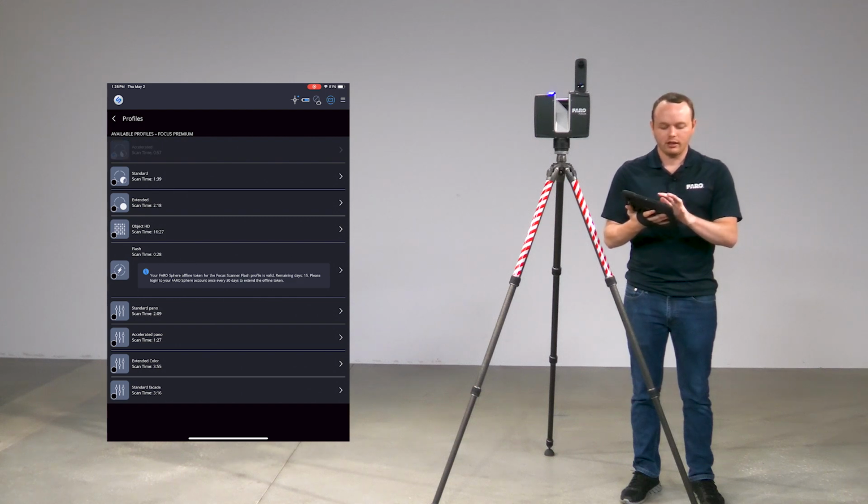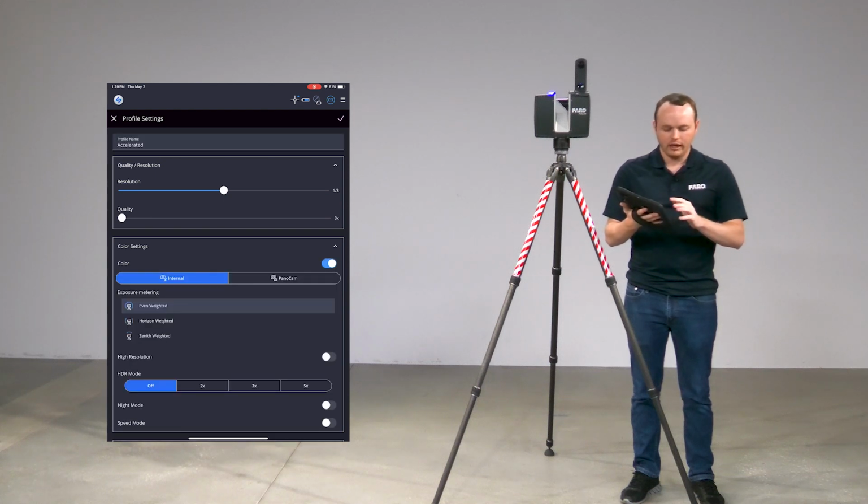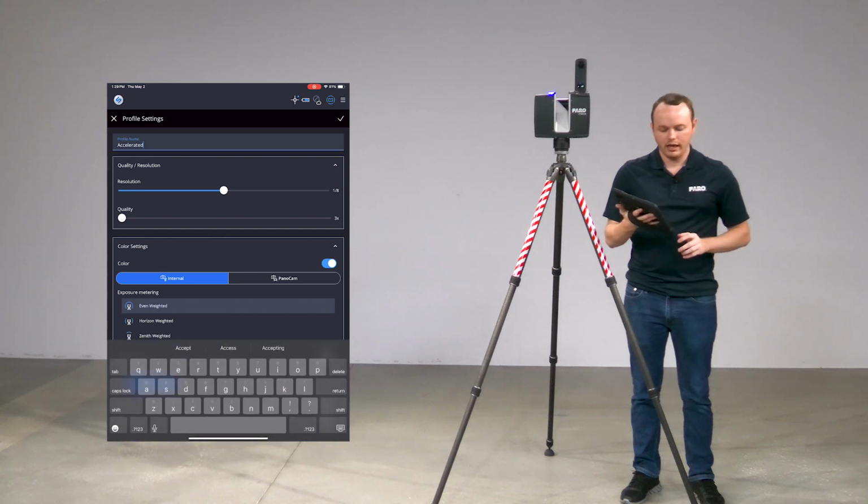Now if I click on the actual arrow over there, that's going to allow me to come in here and I can just turn the color on, and now I can change the name if I want to.